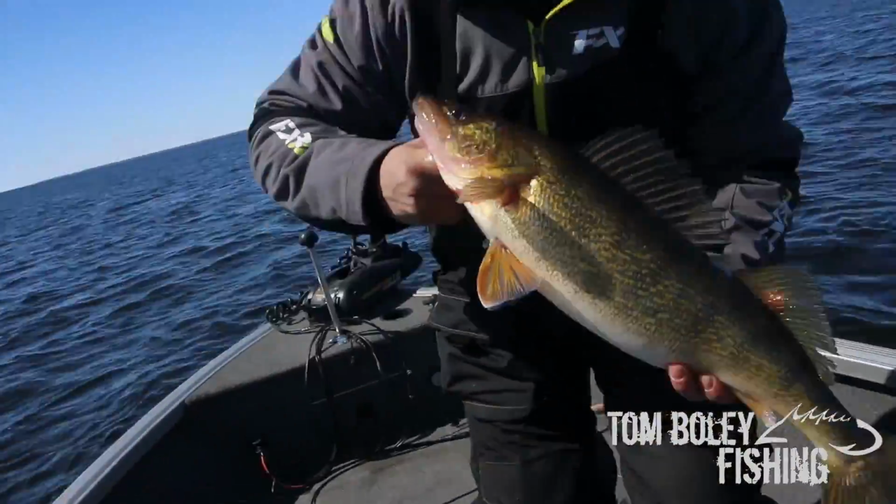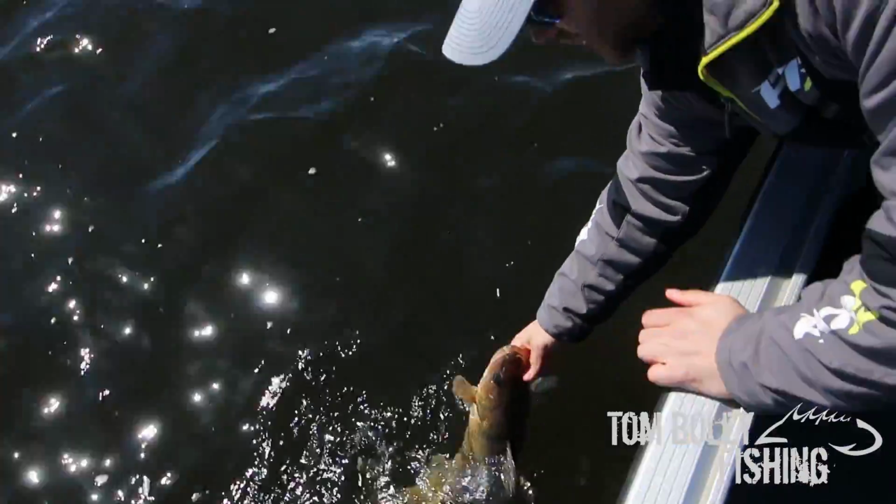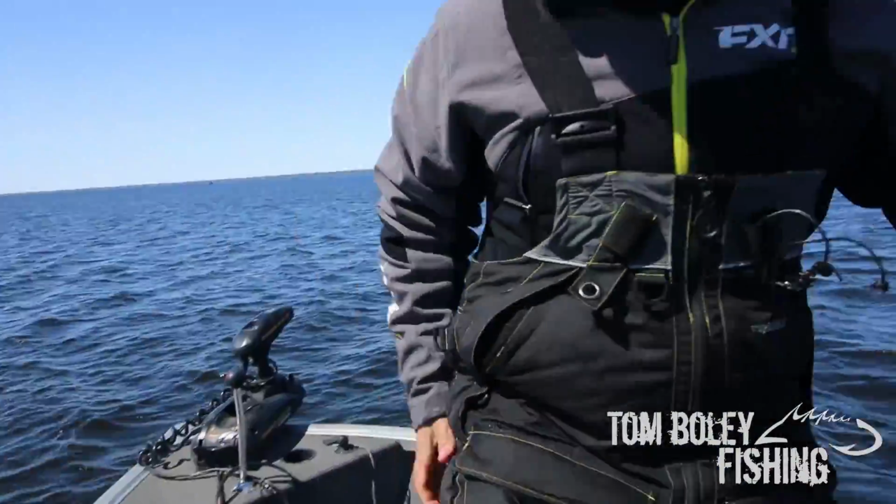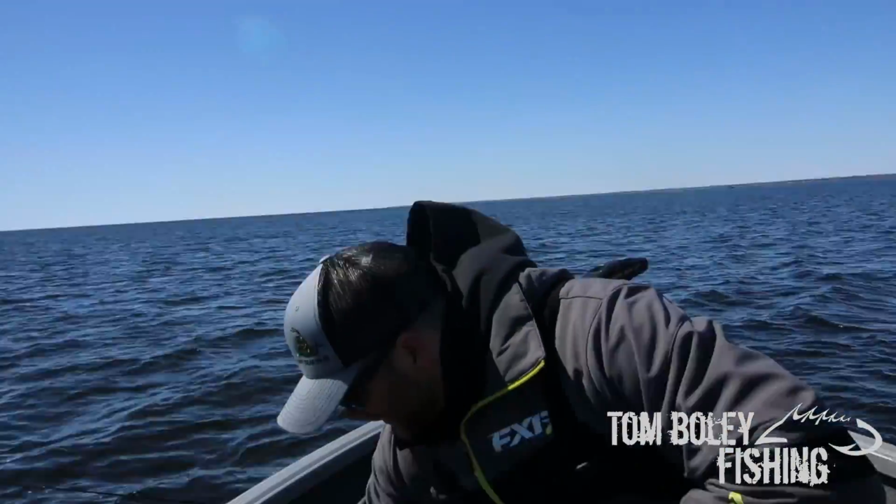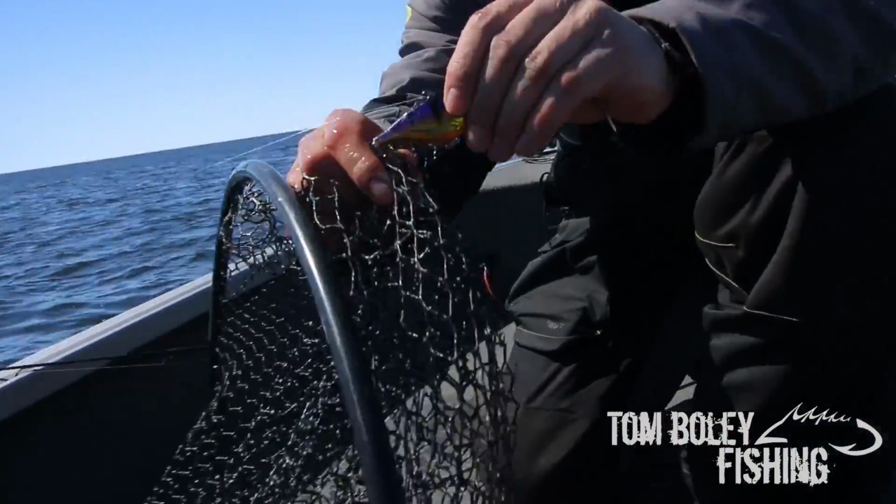All right, guys, water is starting to warm up. This afternoon we expect it to warm up, hopefully a few more degrees than what it is now. Get some bigger fish. Here's what I caught this guy on. Yep. Look at that thing.